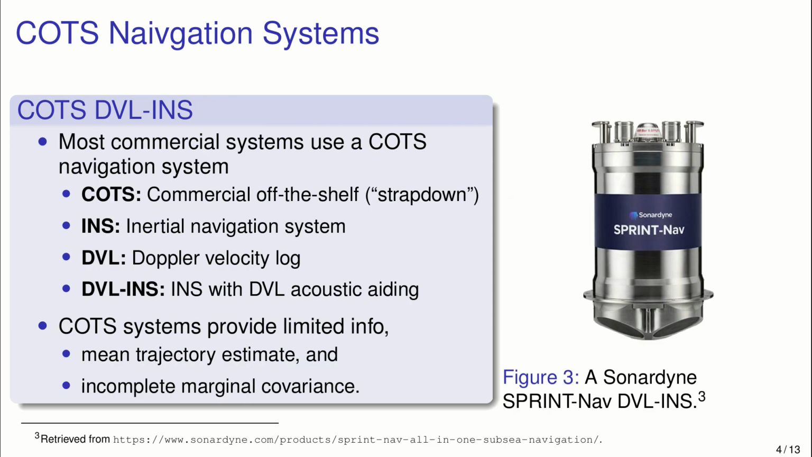All right, so for the navigation piece, our vehicles often navigate with the help of one of these over in figure 3. So this is a DVL-INS, which is a Doppler velocity log aided inertial navigation system. They're very expensive inertial navigation systems, and it's a strap-down solution.